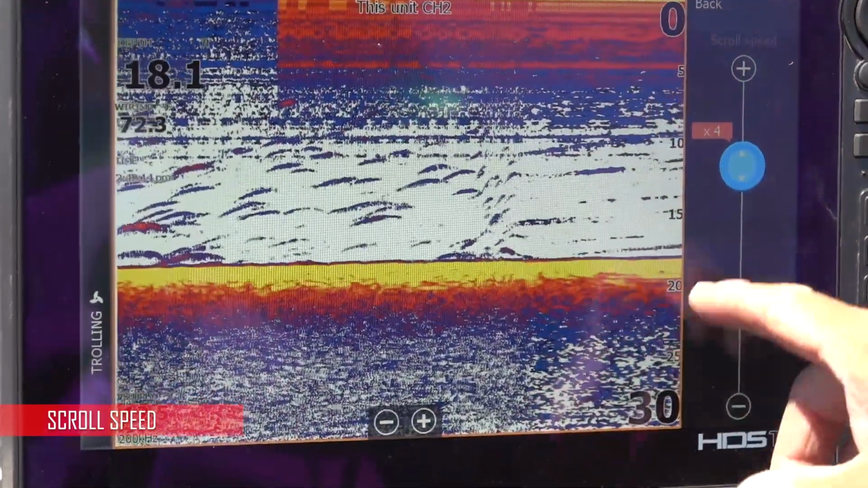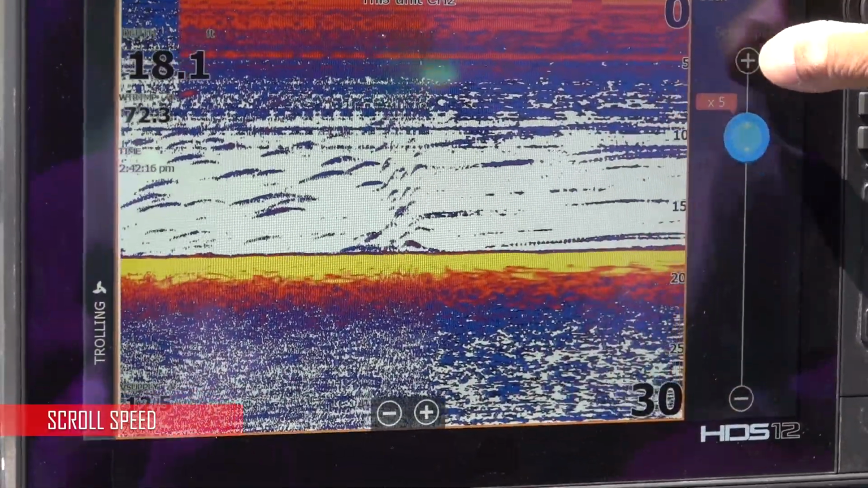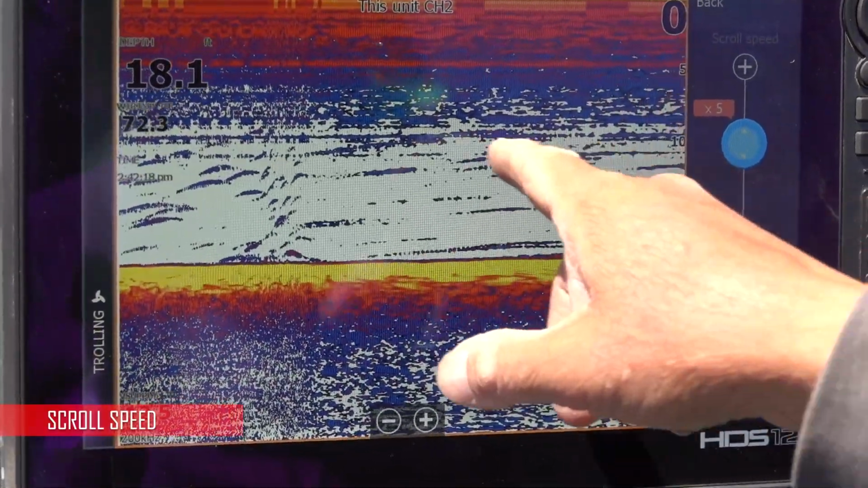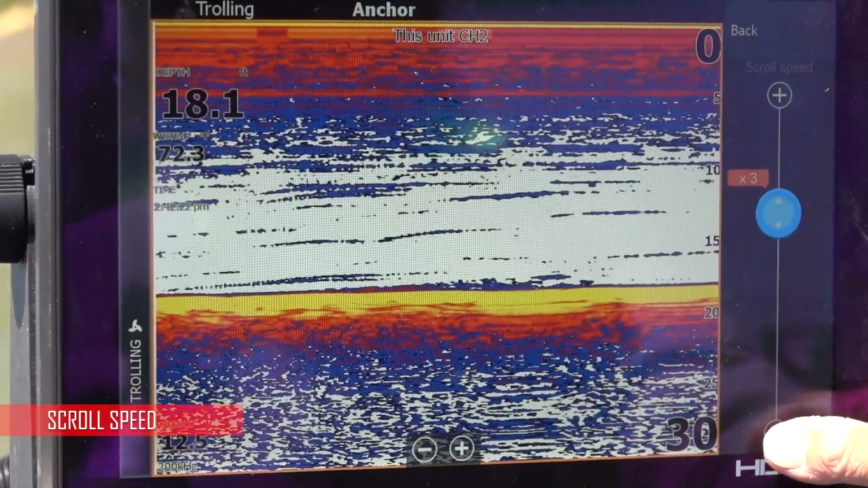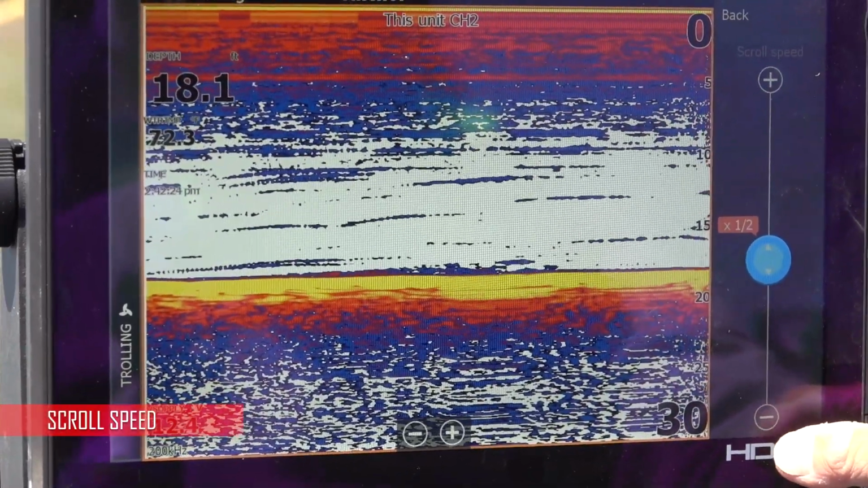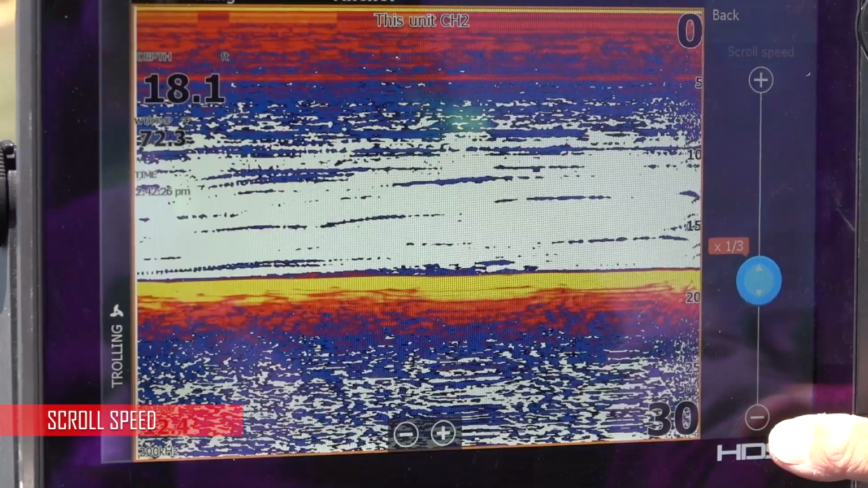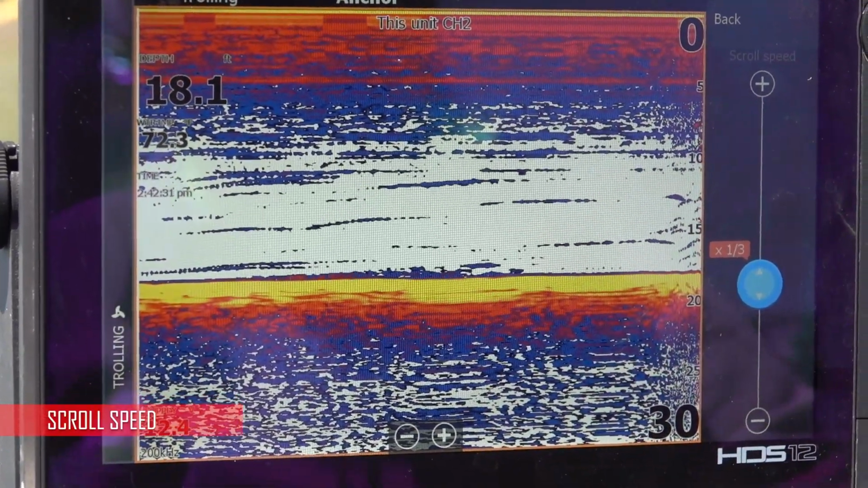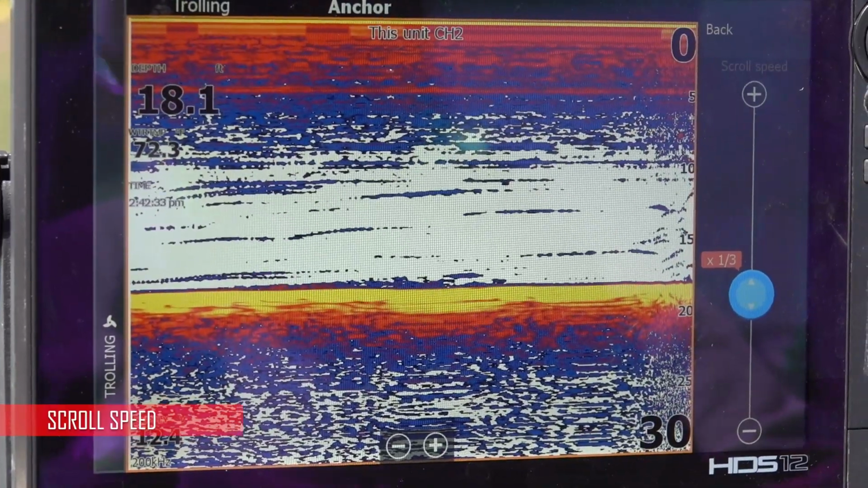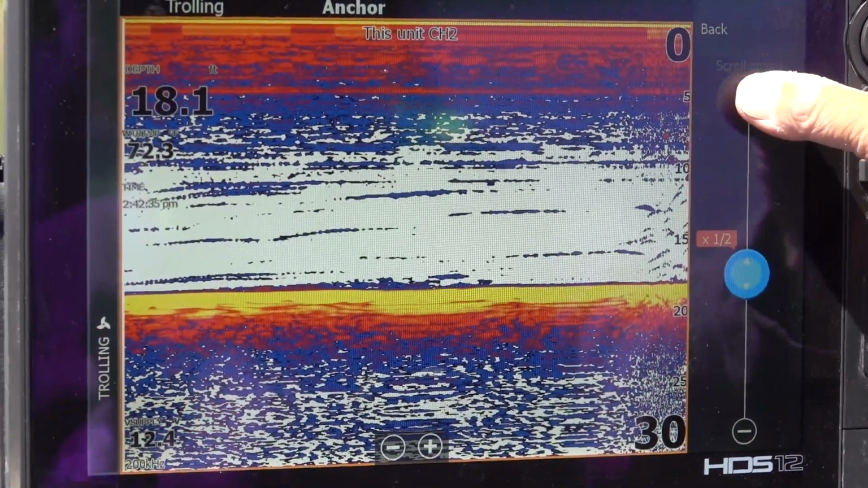So now I'm anchored. When I turn it up, you see those arcs? They're actually starting to turn into long lines. If I bring it back down and I'm not moving now, and I slow it down a little bit, you're going to see they'll start arcing more. So just remember, scroll speed is the opposite of your boat speed.